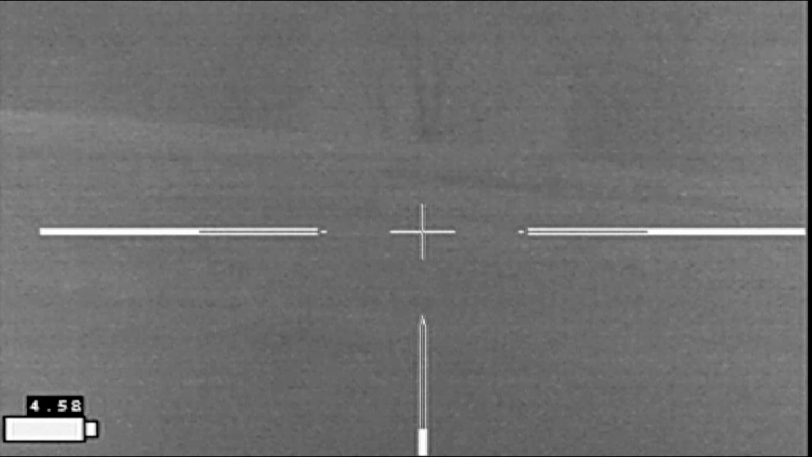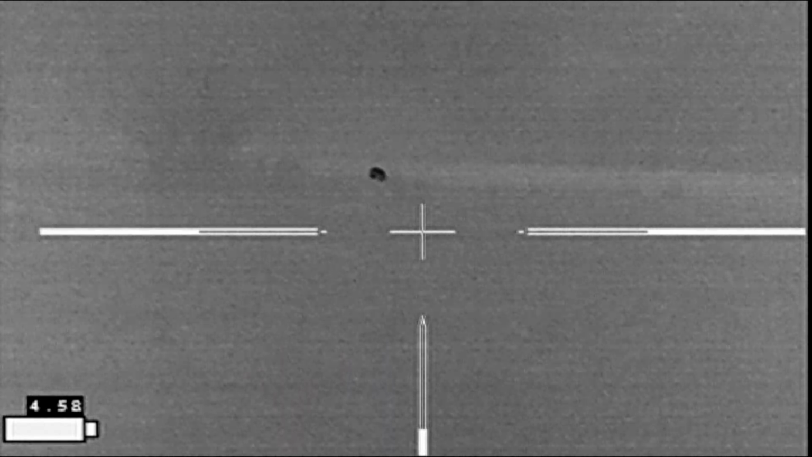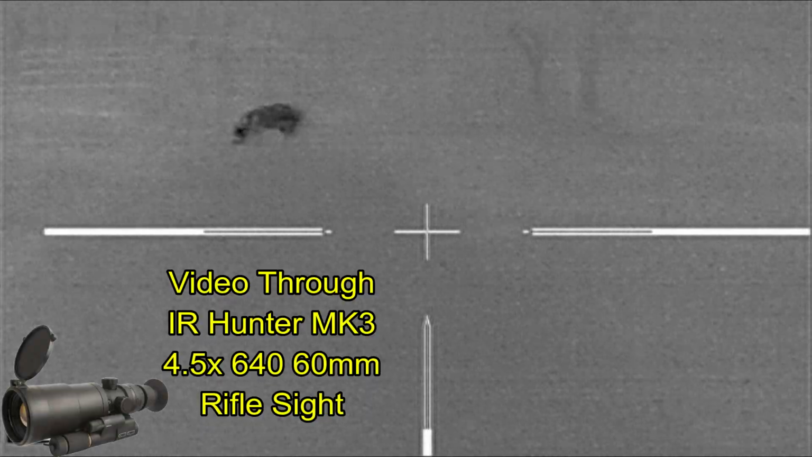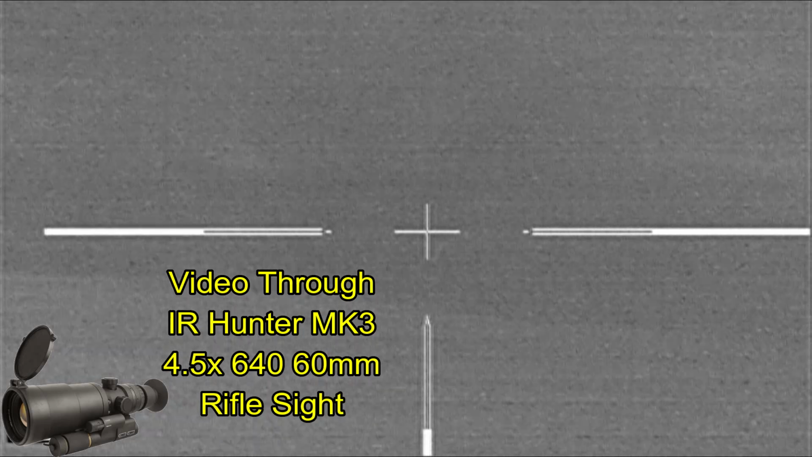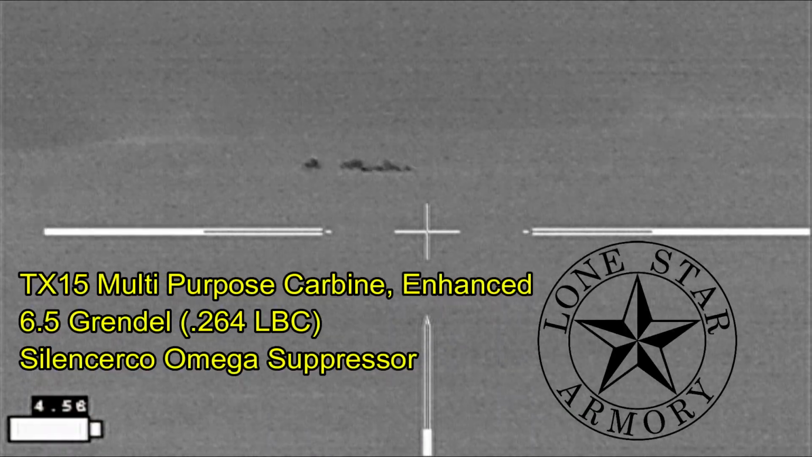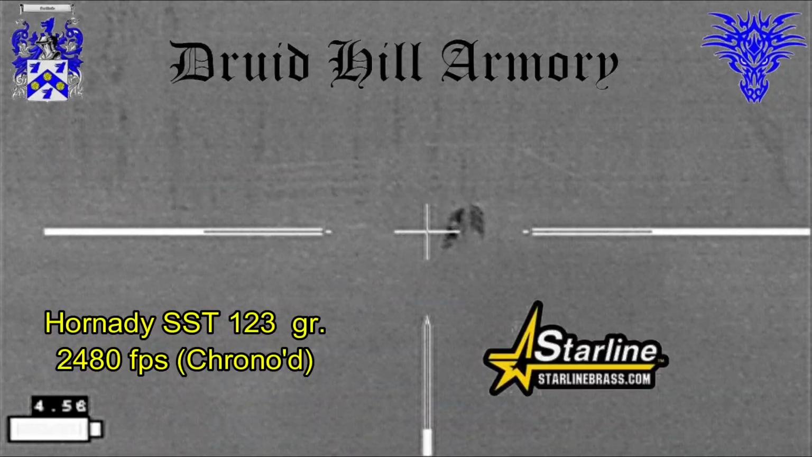And the two unknowns turn out to be a hog and what looked to be a raccoon there off to the left. I can take it easy. So there's my lone hog. It's going to be a boar. It's behind some fencing. Looking for the rest of my hogs. And the sow with piglets is moving off to the tree line. I don't know what's happened to the others.